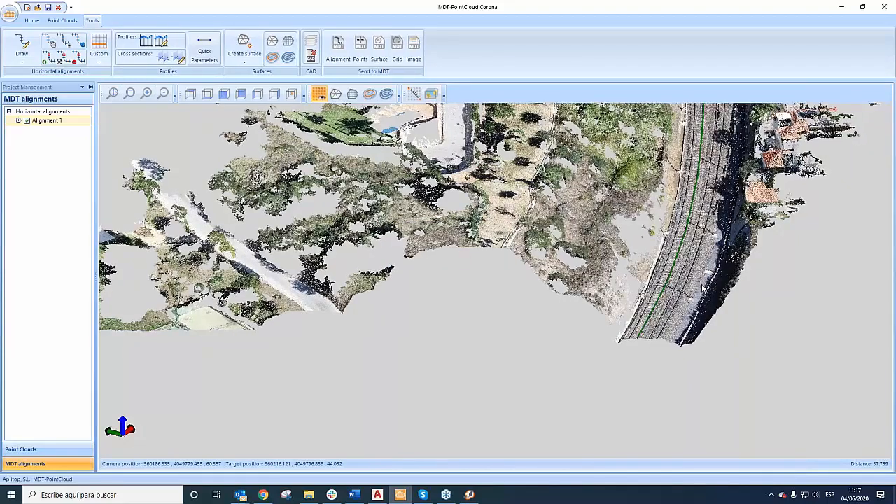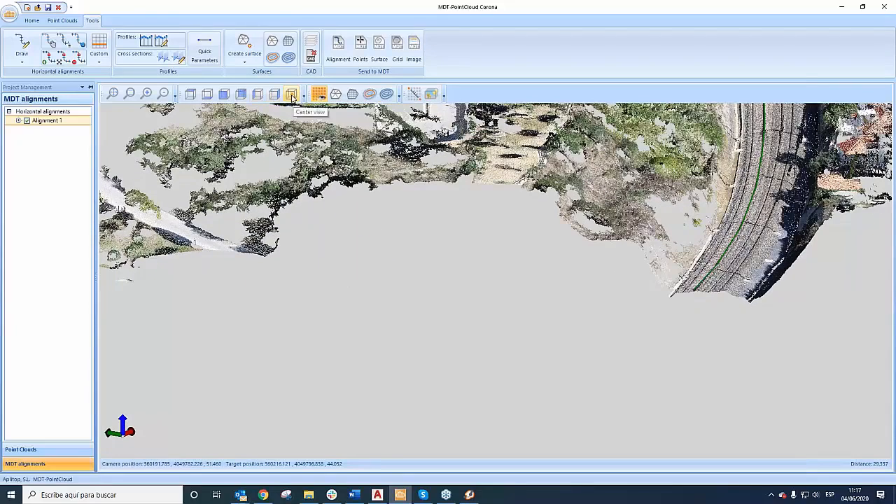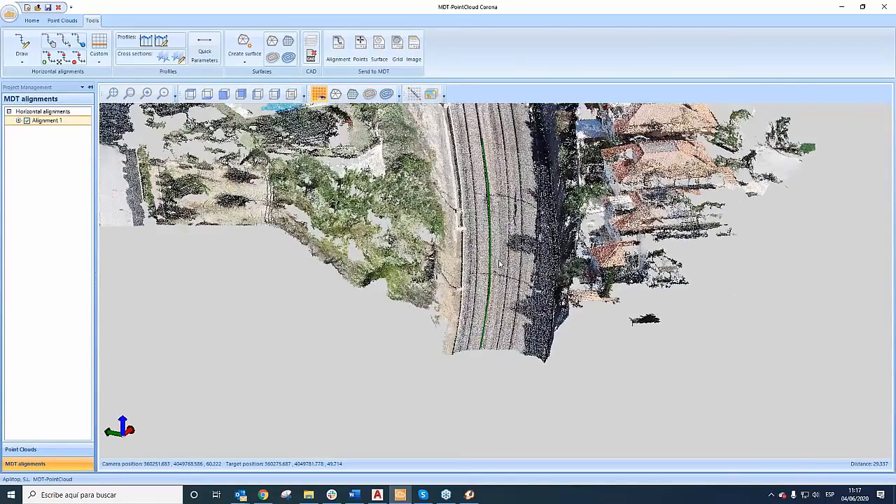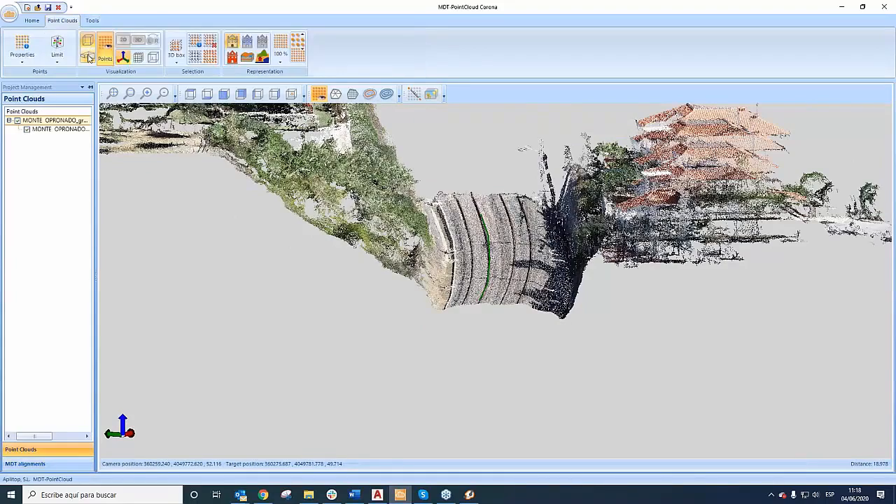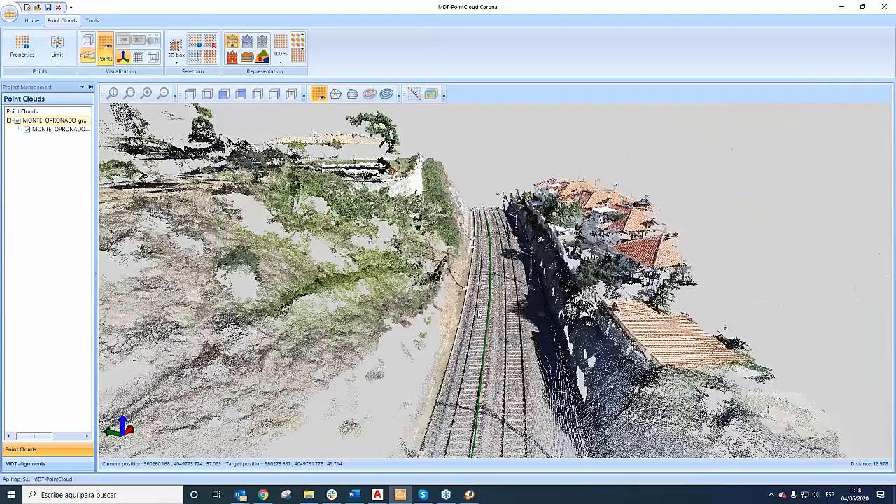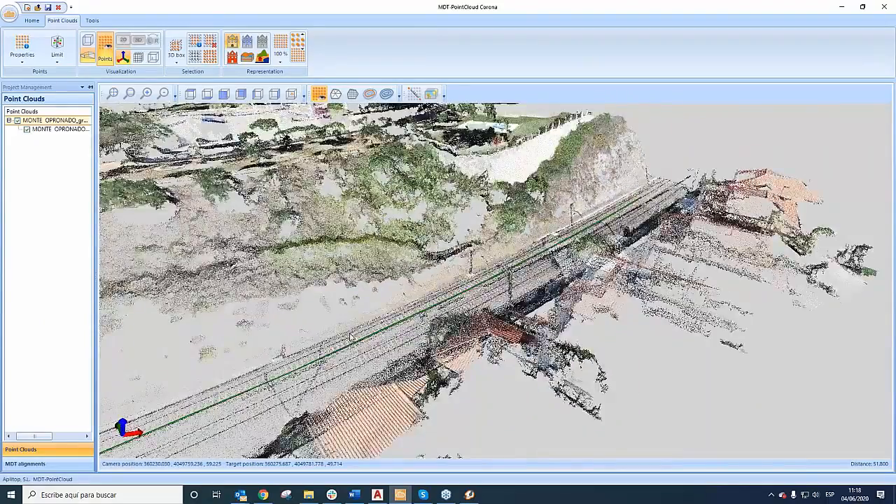Here we can see better. I'm going to change the target of the view here to see better, to check the alignment around the real trench.